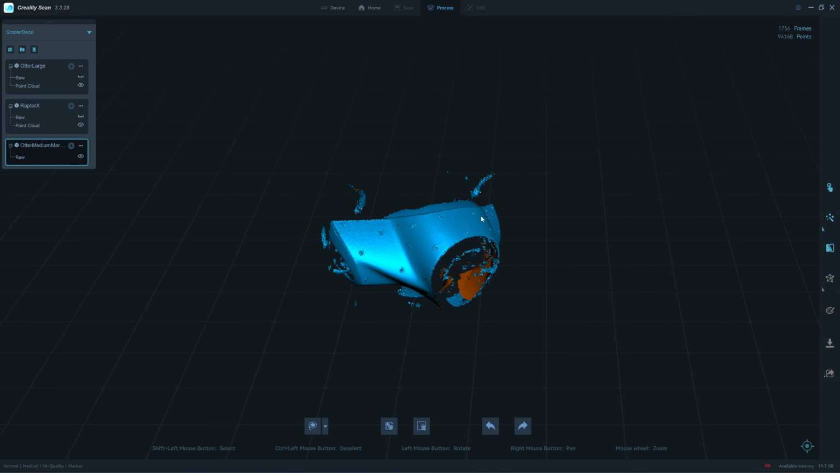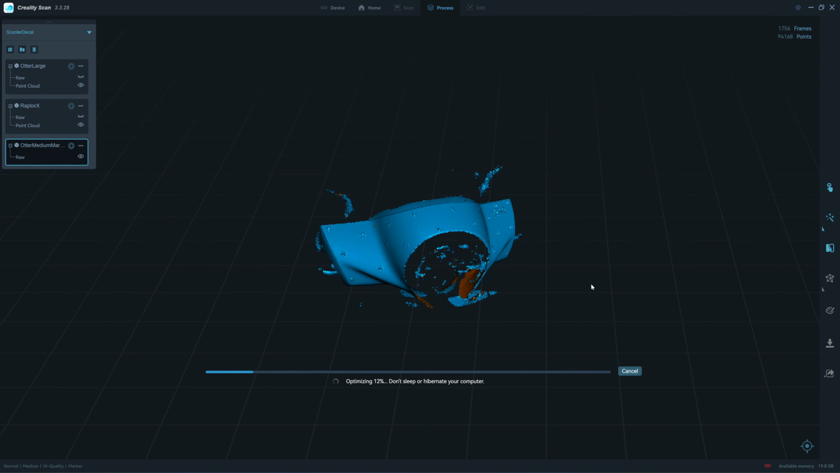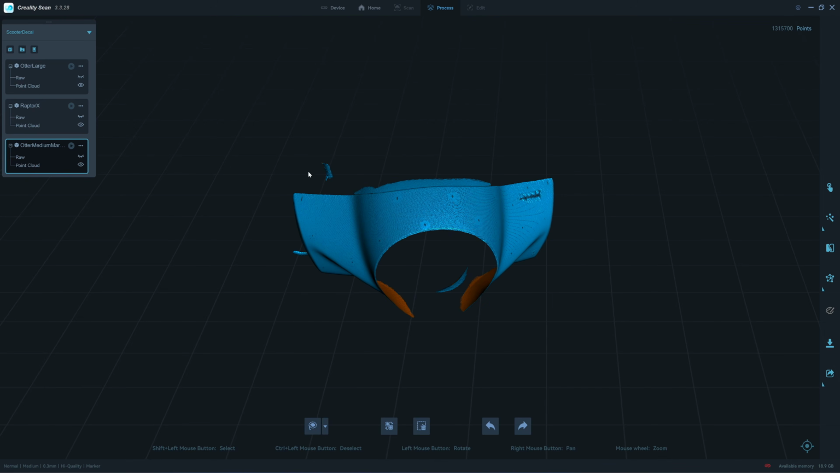Okay, move to the Otter with medium mode. We'll use 0.3 as well. Optimize it. Okay, here's the result from the Otter in medium mode with the marker.